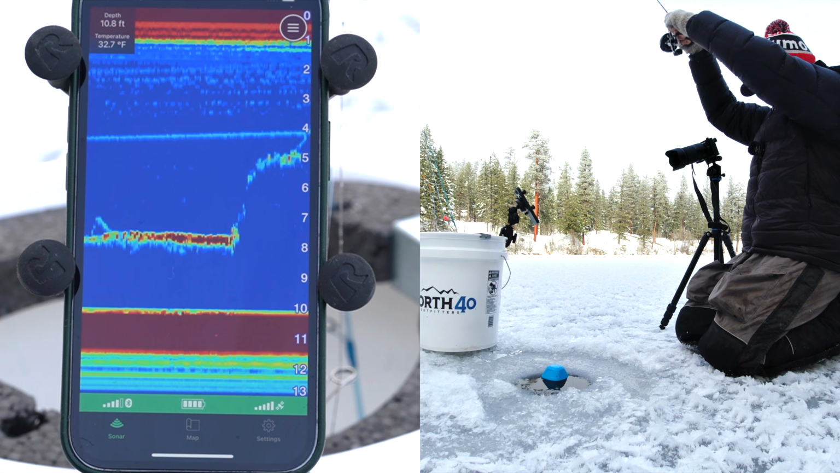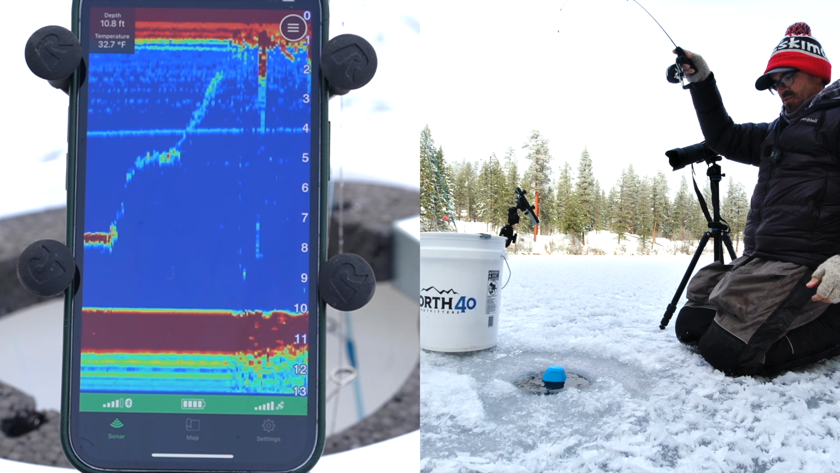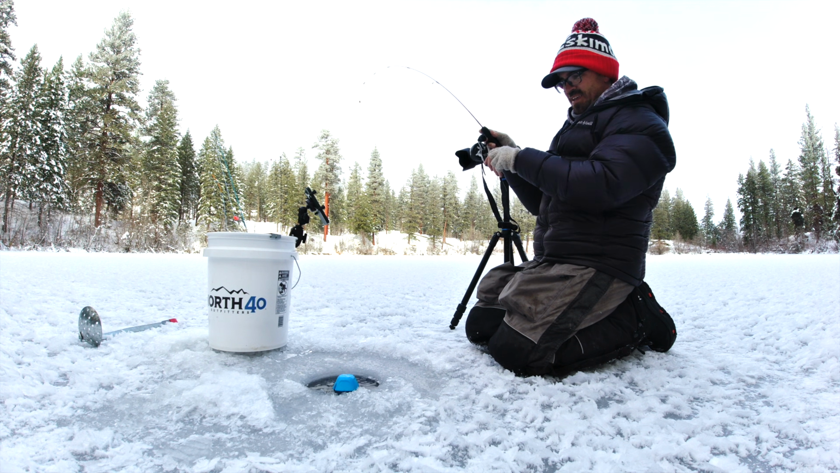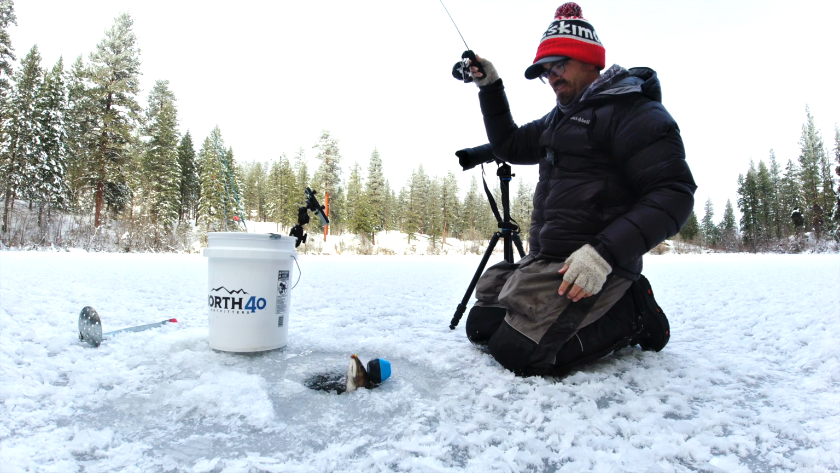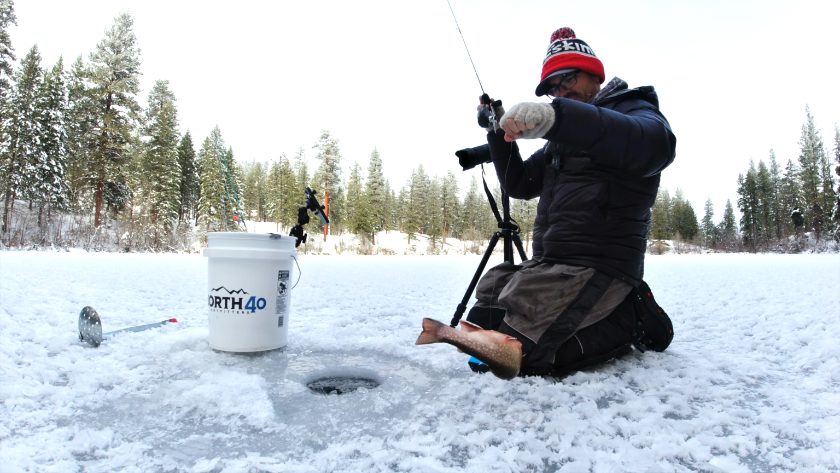That was great. See that fish clearly on that Garmin Sonar app. Big old brookie. And the best part is, because it's a wireless sonar, I don't even have to worry about it tangling up on anything. I can actually leave the sonar in there. The fish will bounce it out. Look at that fat brookie.